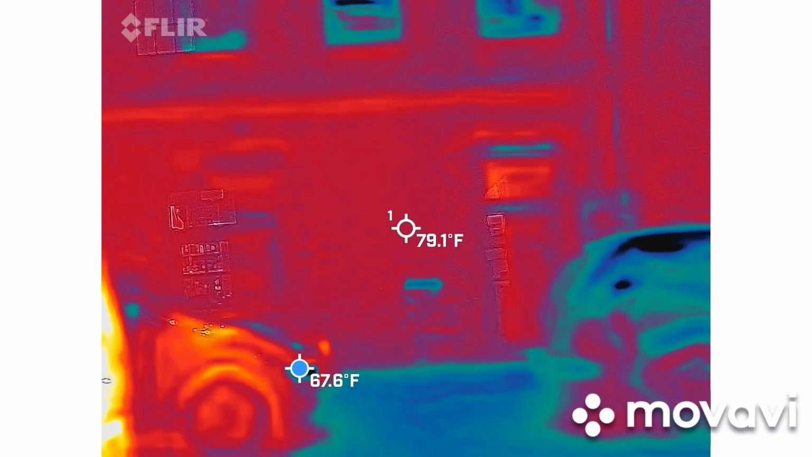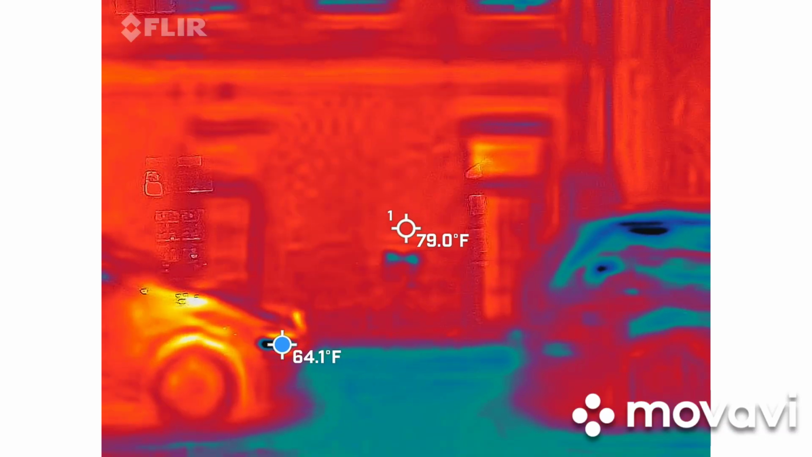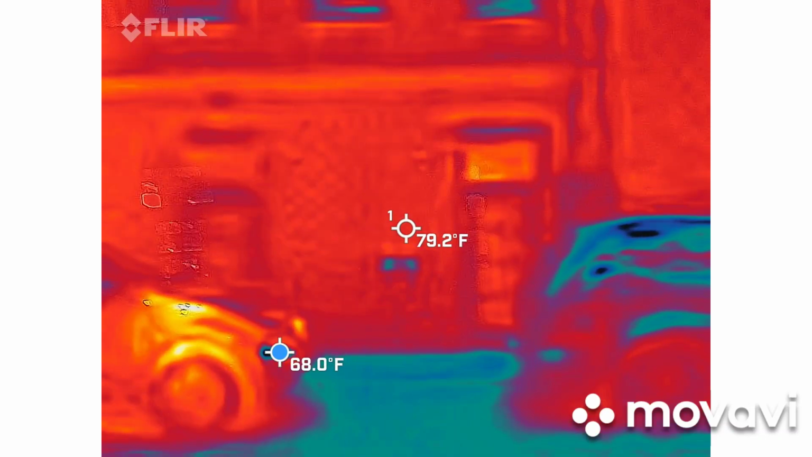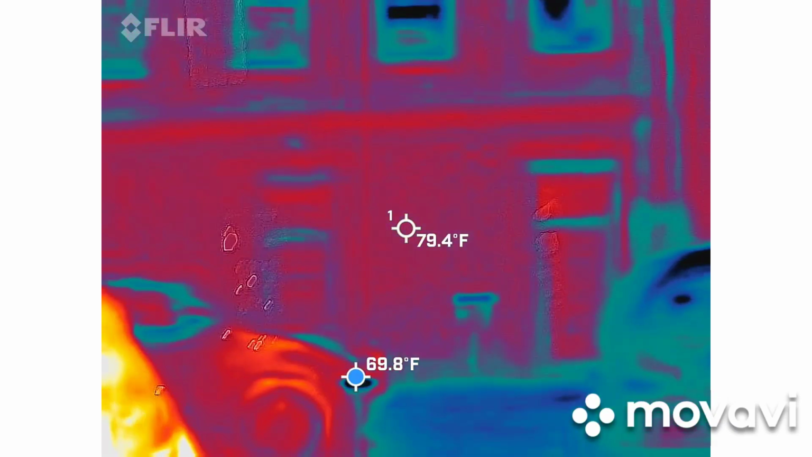It's not recording yet, but I do like to at least get it set up so it kind of gets used to the ambient temperature. This one likes to lock up and freeze on me. So we'll kind of see how it works. So Dad, this one's going to go to you. Okay. I'll show you more about that at our first location.